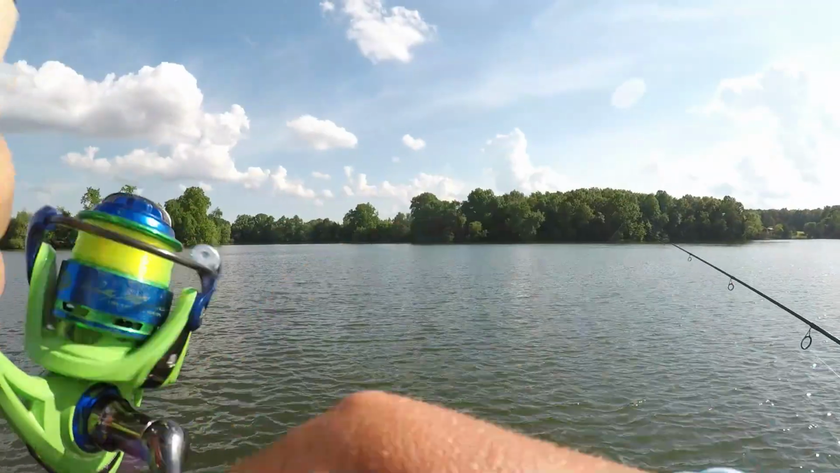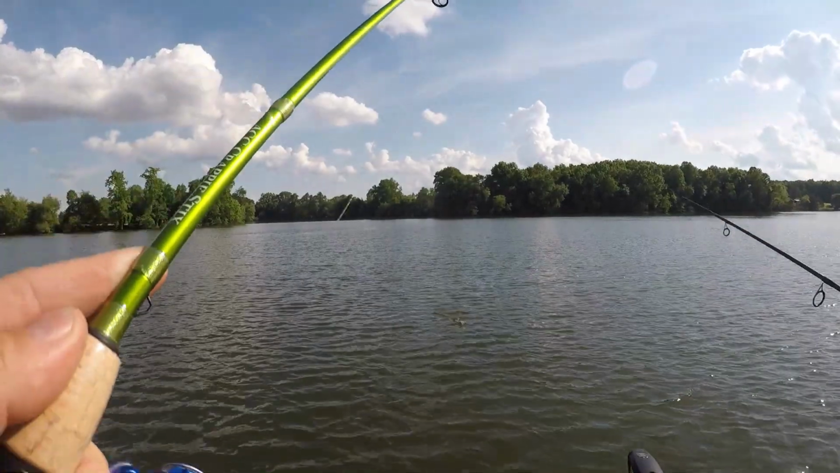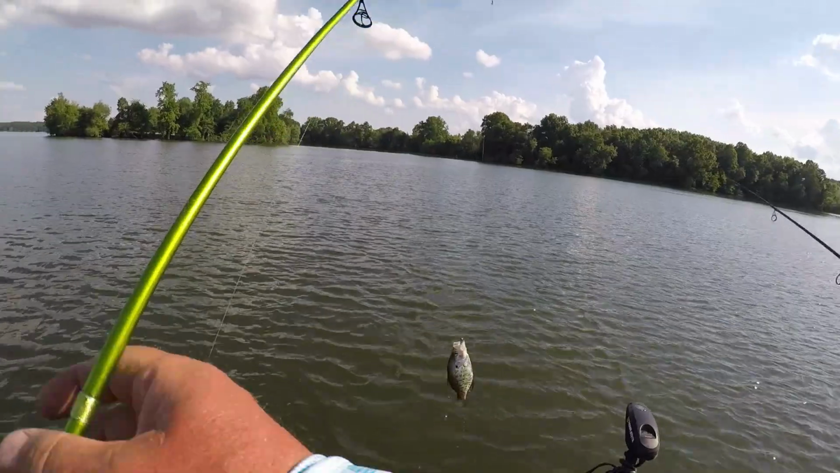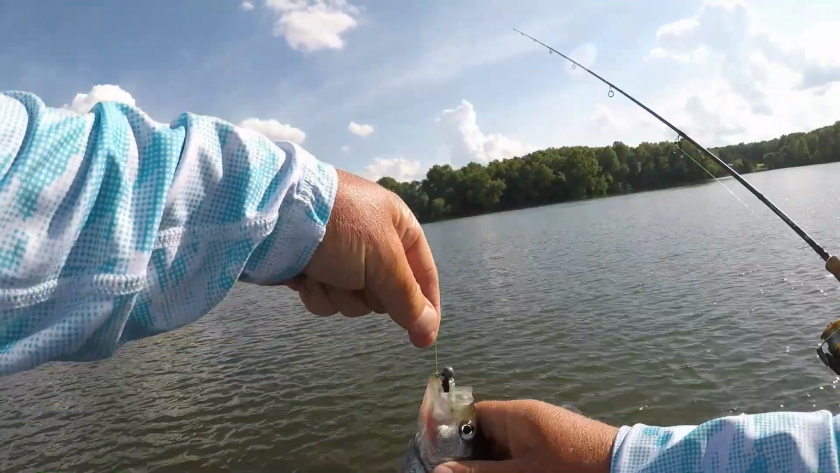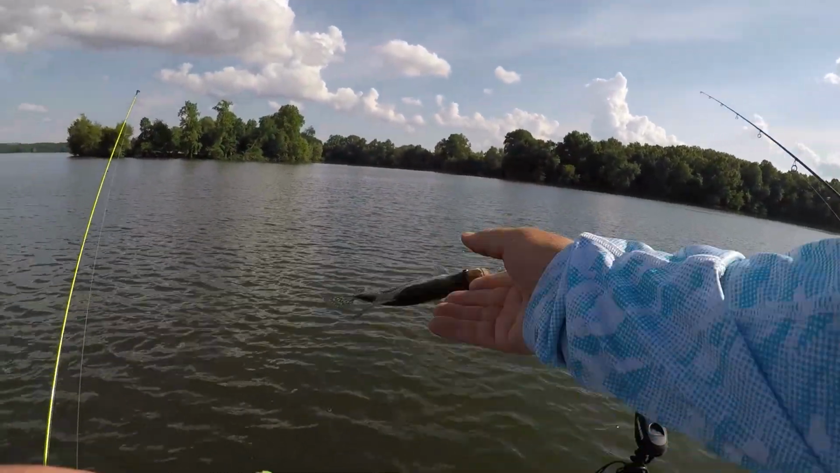Feels like a decent one. Does it? He's just kind of swirling. That one still got his tuxedo on. What you doing out there that deep with your tuxedo still on?